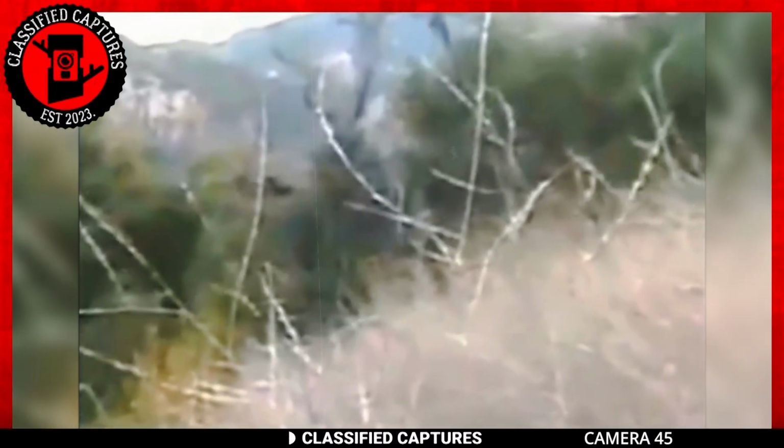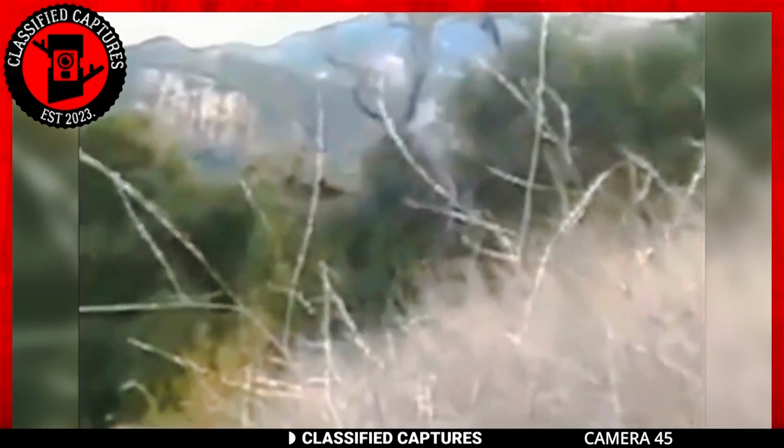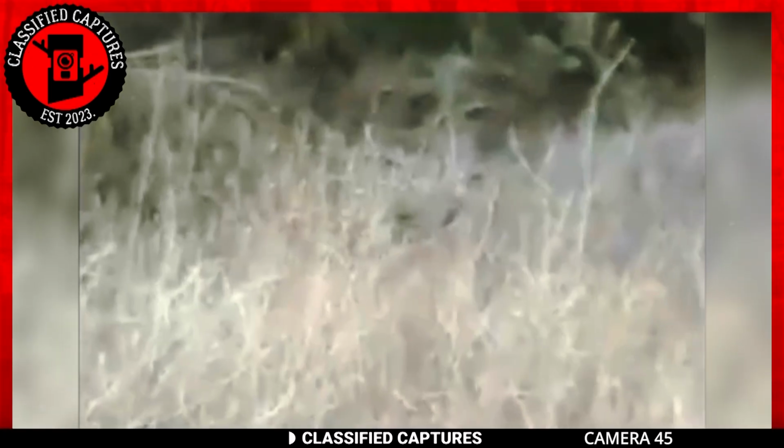In Sonoma, California, a hiker was having a blissful day strolling through the lush green landscapes when he unexpectedly encountered an unsettling presence that sent shivers down his spine. He quickly concealed himself among the tall grass, instinctively reaching for his device to capture this bizarre encounter.